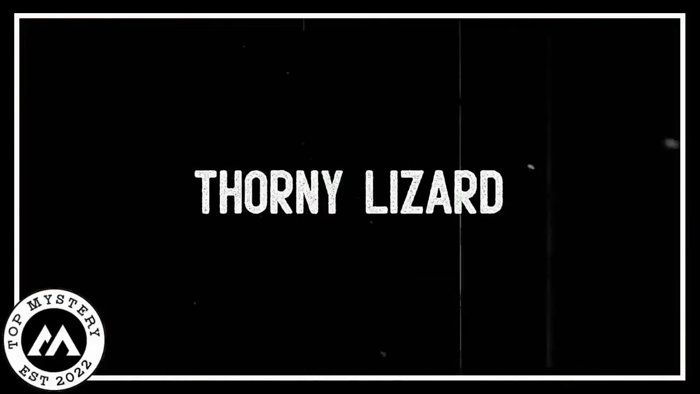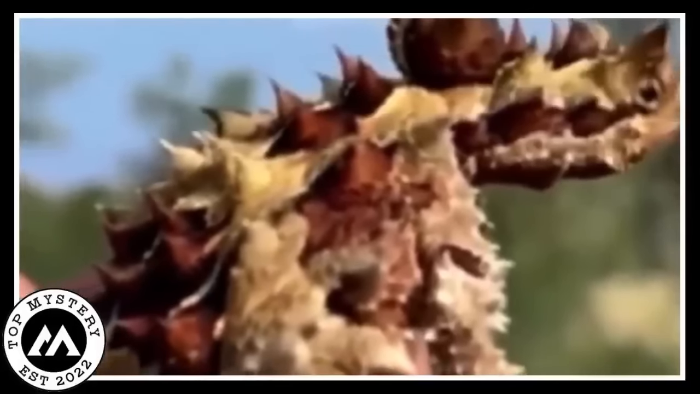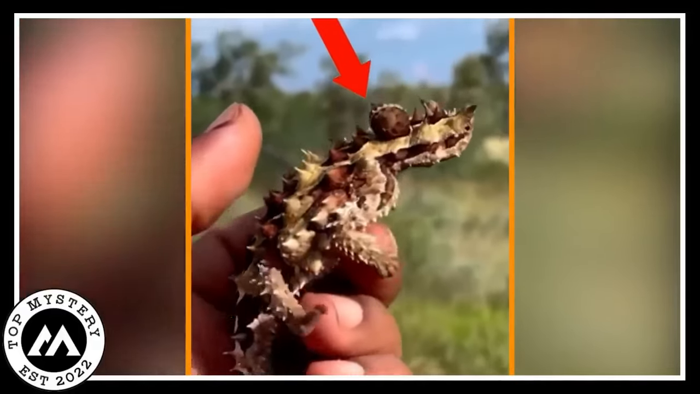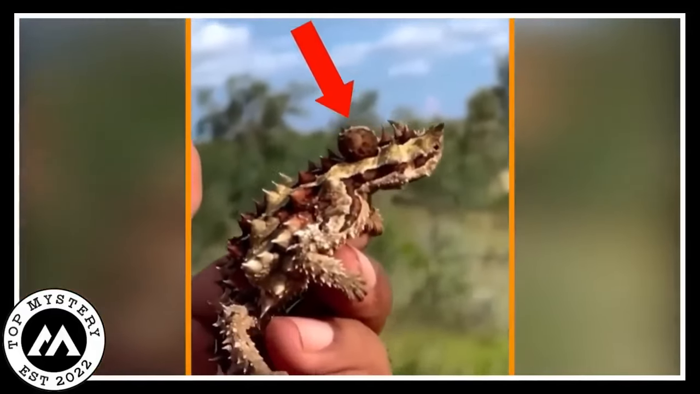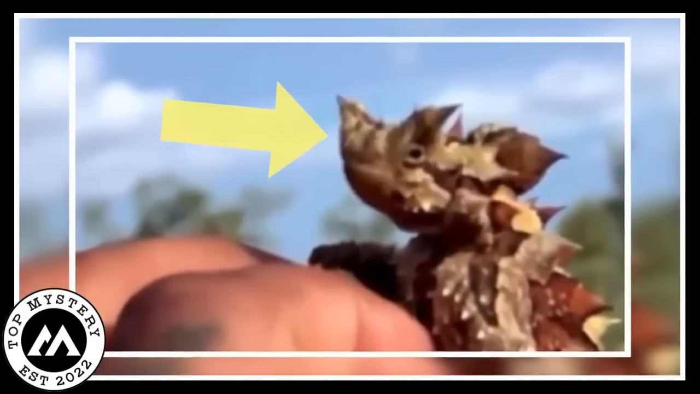Thorny lizard. So, imagine this tiny creature, right? It's like a mini alligator, but not really. We're talking about the thorny devil, also known as the thorny lizard. Now, there's this video floating around and it's capturing this little guy in action. This creature is like a living, breathing fortress.